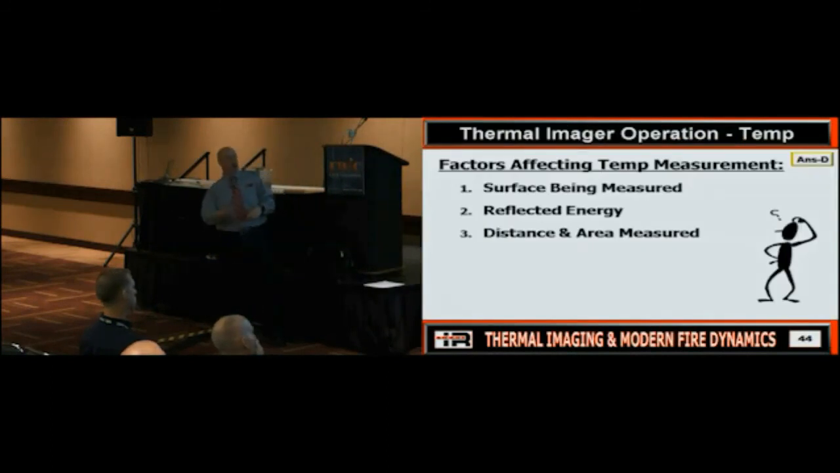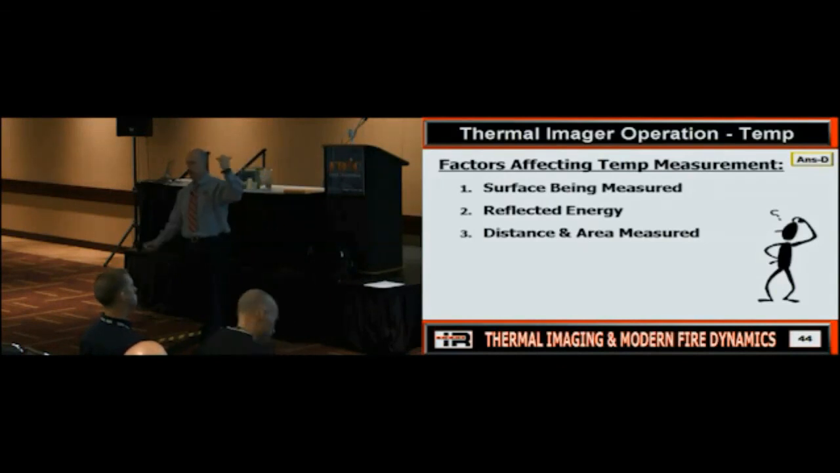What I want to focus on is the surface, the reflected energy, and the distance. Those are the 3 things we're going to focus on, because for most firefighters, that's what matters, okay? And this gets back to how we're going to use it. So is everybody good on that?